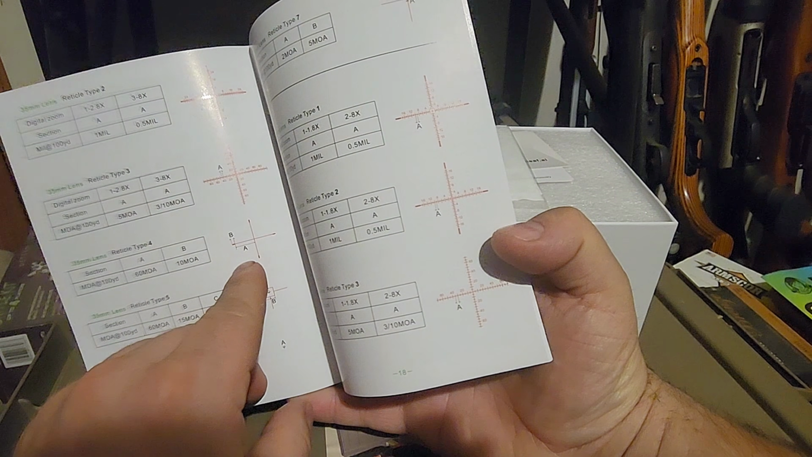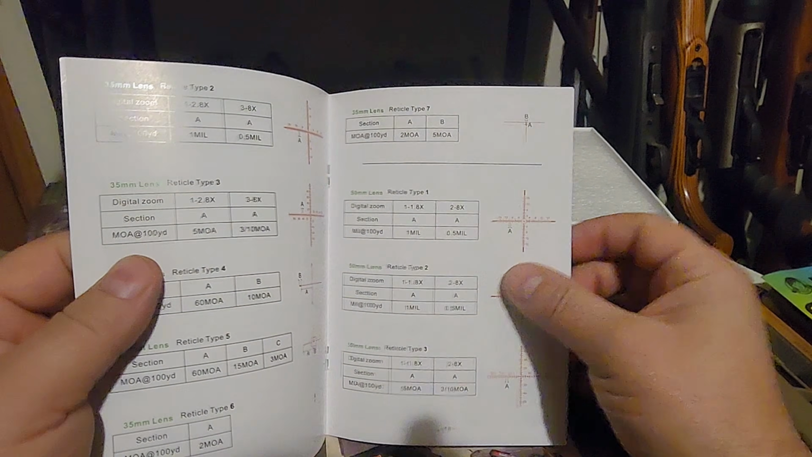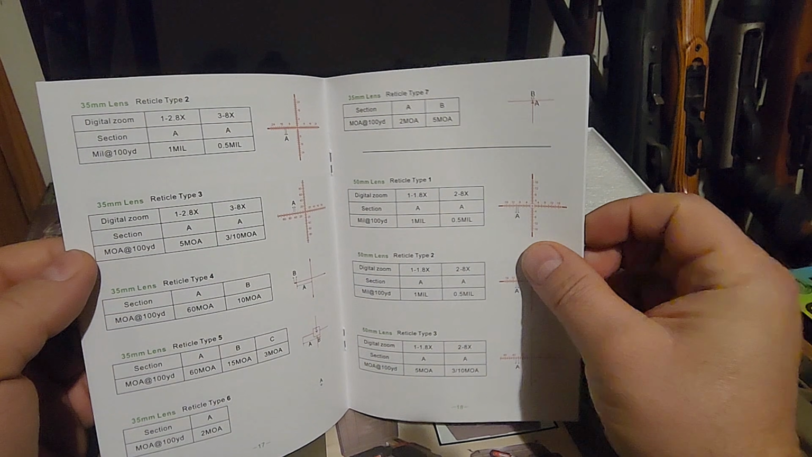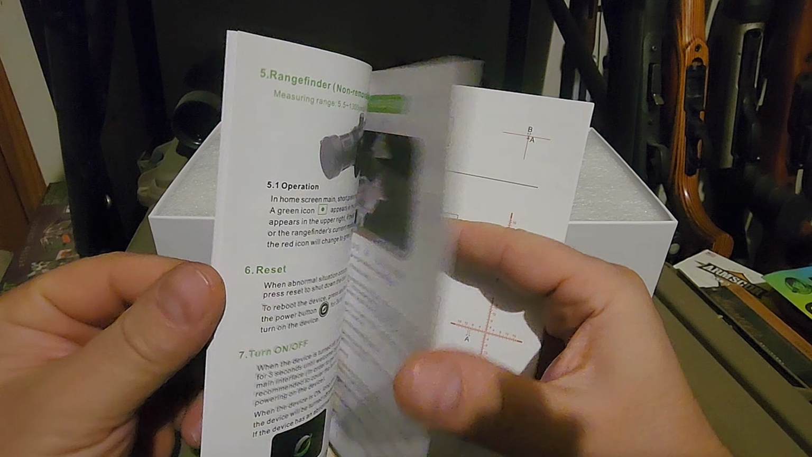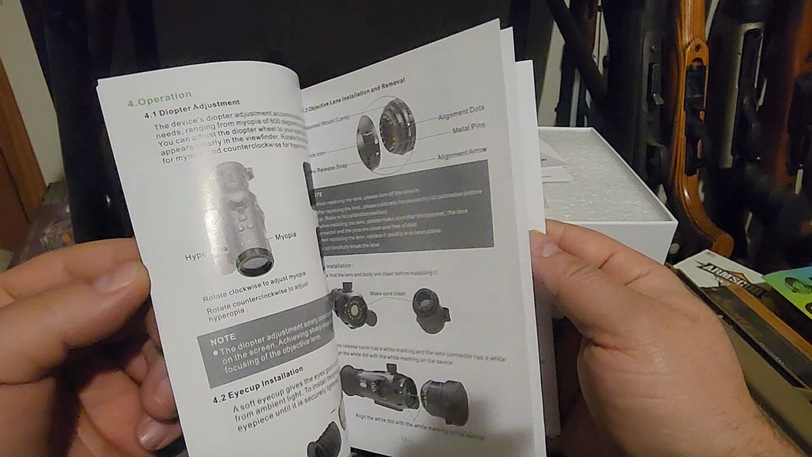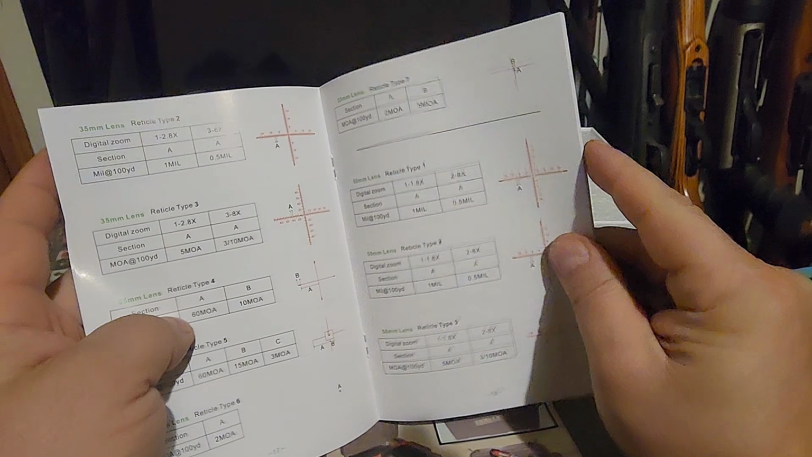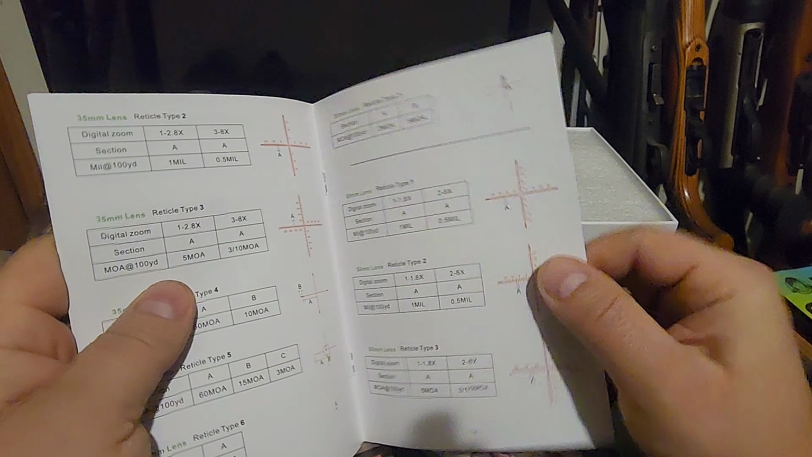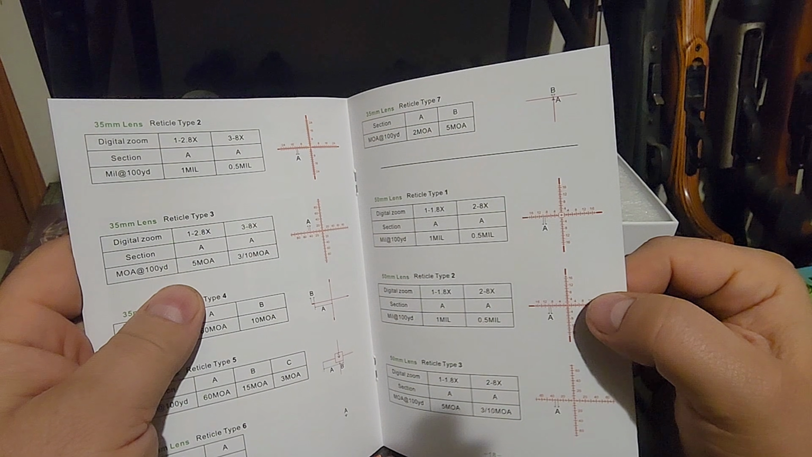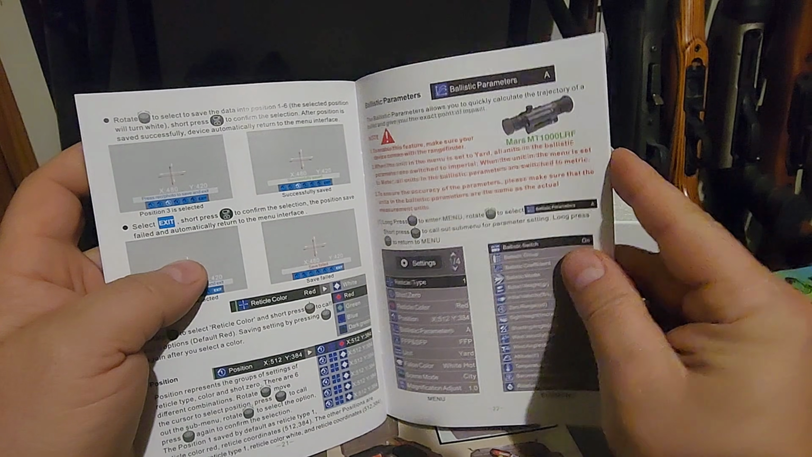I was wondering about this actually. So you can change your reticle. It did not show that on the outside box. I don't think they can show as much because the box is smaller than the night vision scopes. And of course, this is night vision as well, but it's thermal imaging instead of just, you know, black and white. But on those, and I'm wondering if you could do it on this one, not only could you change your reticle, but you could select color as well. I believe you can choose whether you want first focal plane or second focal plane, like on the night vision scopes that I've reviewed on the channel.